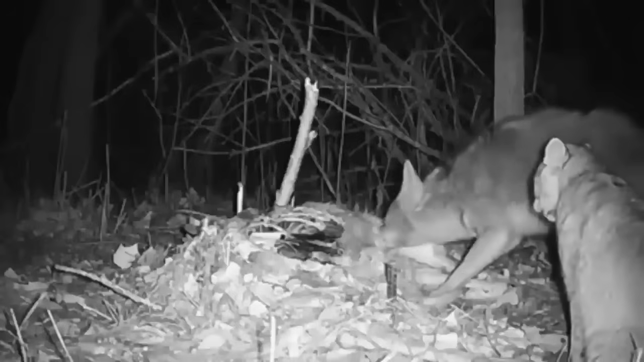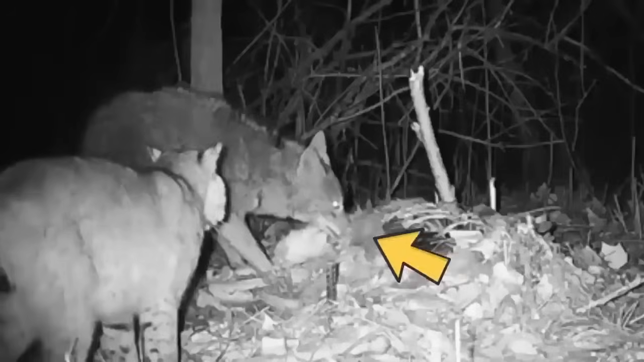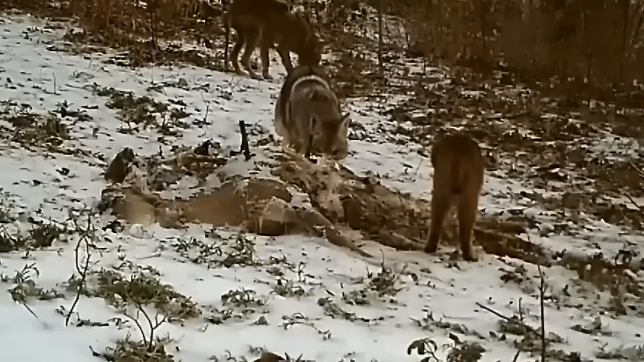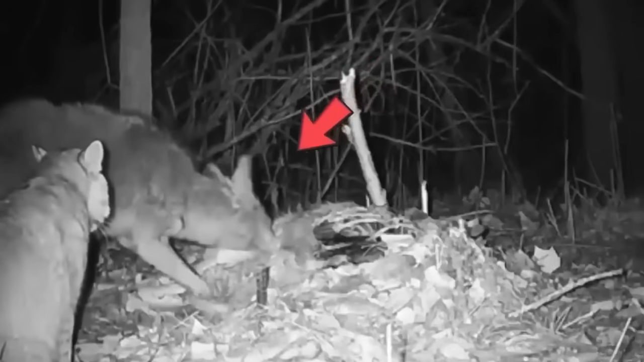Despite the ongoing bullying, in this particular footage, the coyote stands its ground and refuses to back down. This puts the bobcat in a difficult position, forcing it to back off and allow the coyote to fend for itself. These kinds of interactions are quite common in the forest, where animals have to compete for limited resources. It's fascinating to witness these events as they provide a glimpse into the complex dynamics of the natural world.